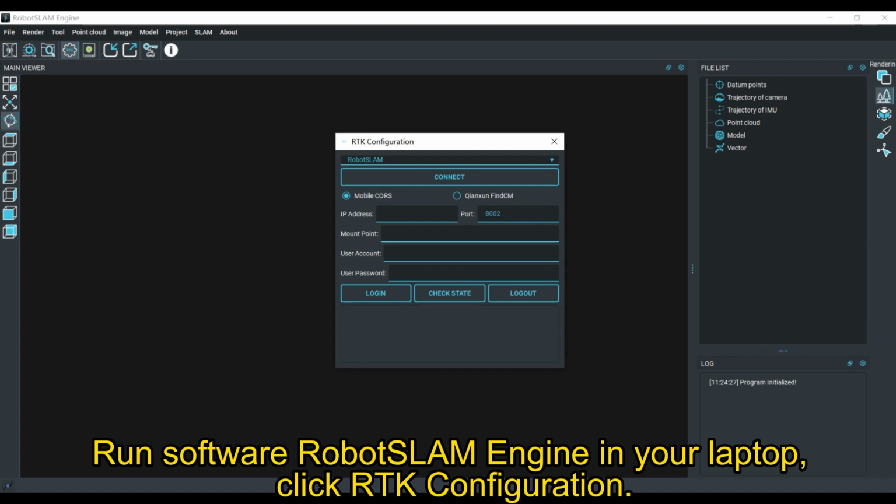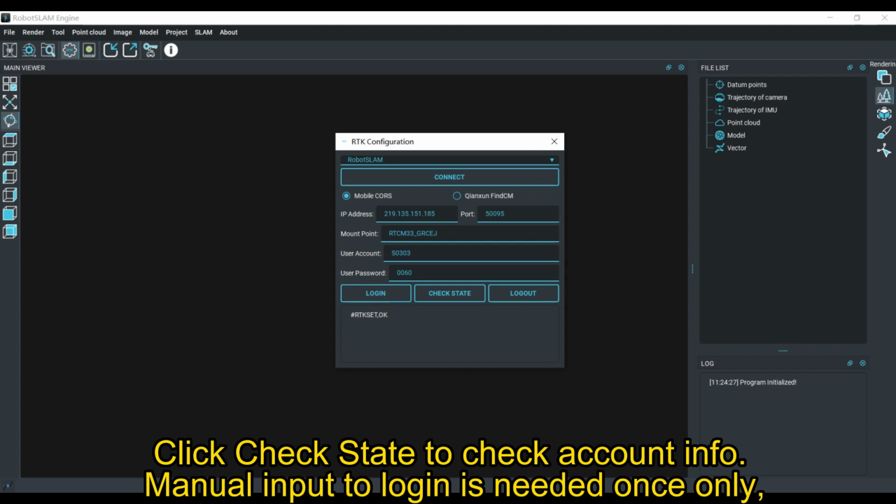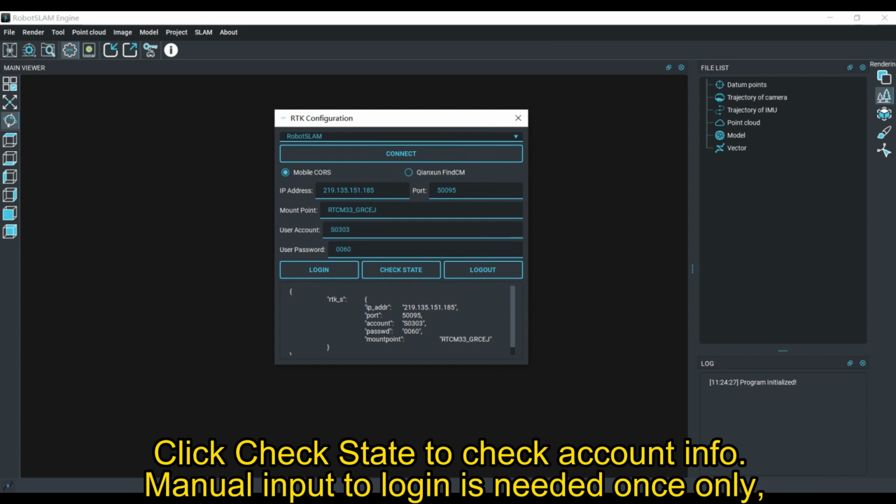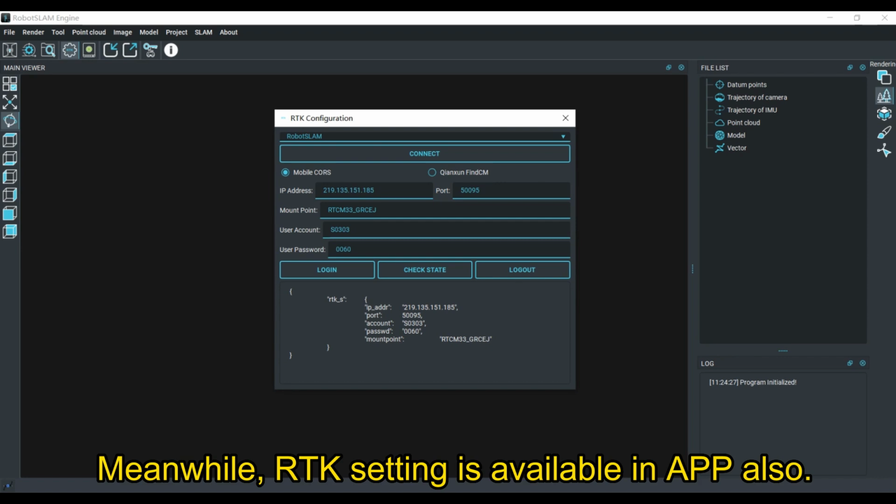Click RTK configuration. Click connect to link with the device first. Input all necessary info and click login. Click check state to check account info. Manual input to log in is needed only once, and it keeps working automatically in coming practice unless this account is logged out. Meanwhile, RTK setting is available in the app also.